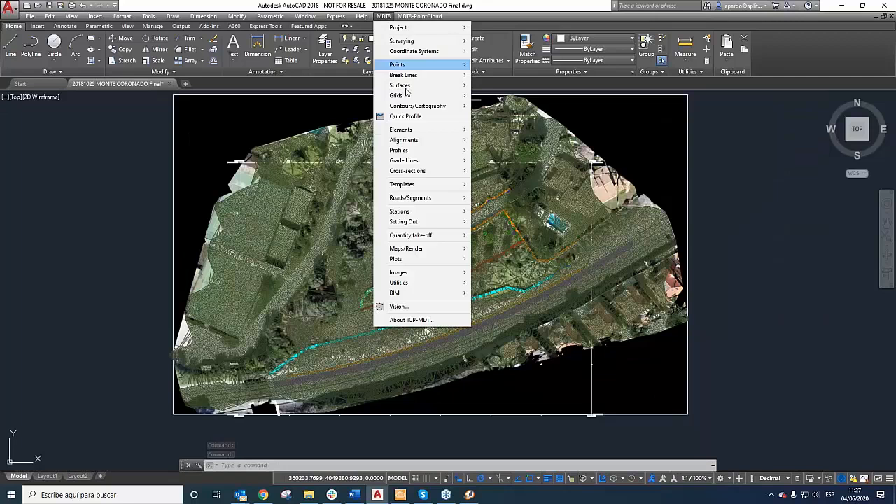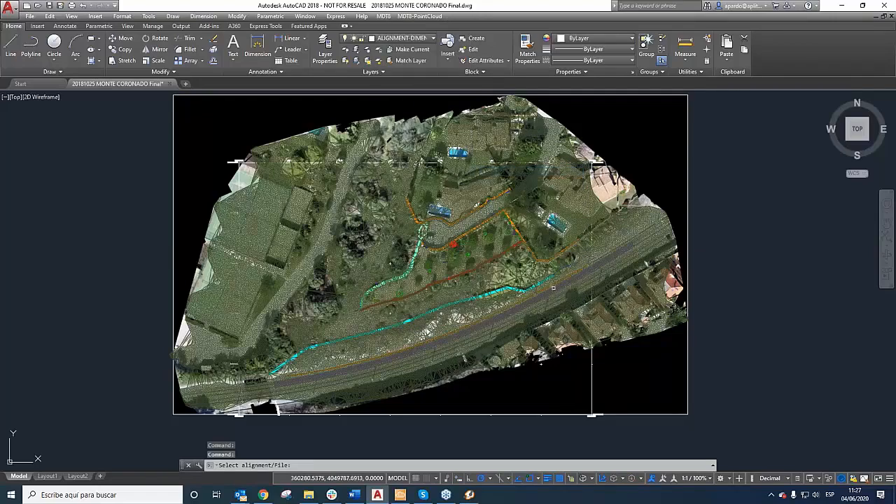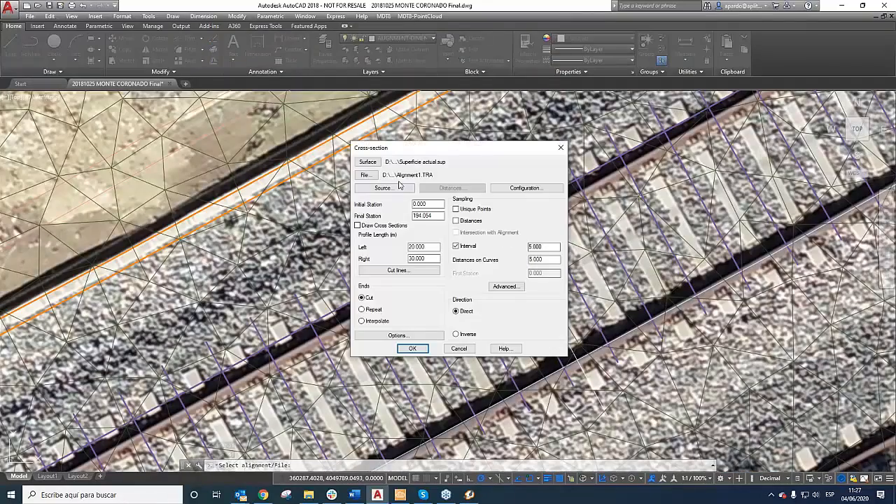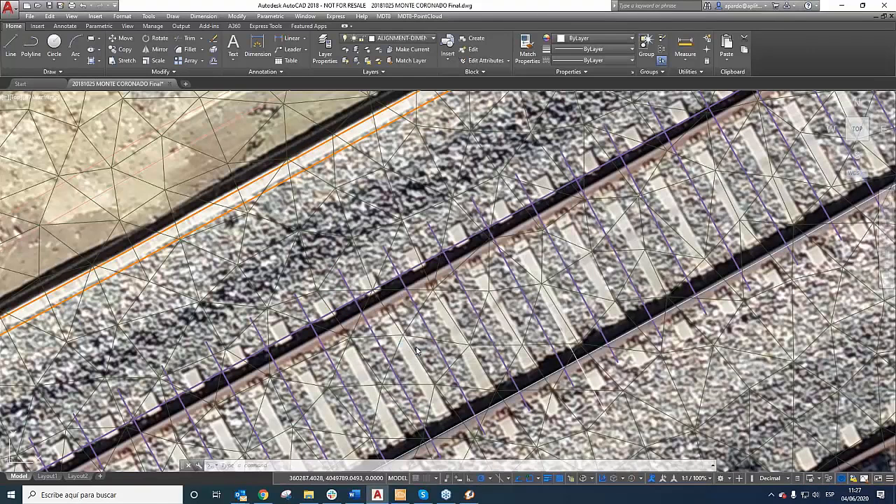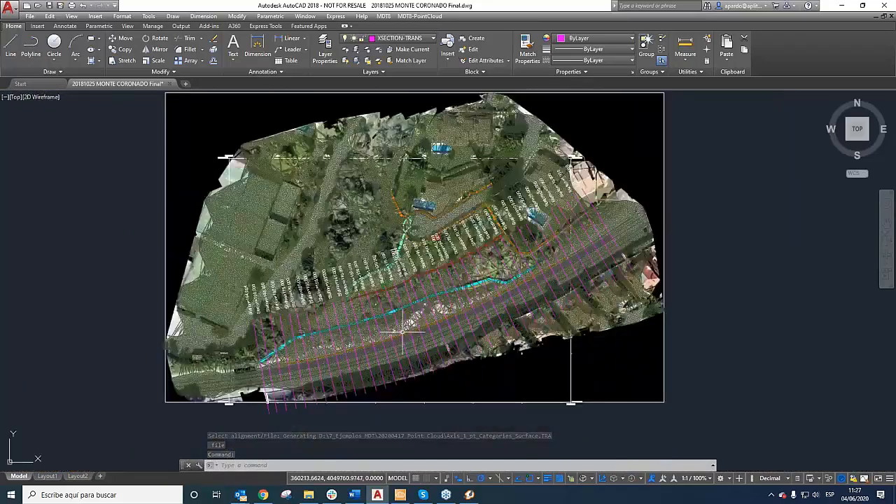I'm going to get the cross section, the same thing. Get cross section here. I'm going to use the horizontal alignment carefully. I'm going to say where we are going to save that cross section, replacing it with the same parameters. And there it is, all the cross sections from that surface.